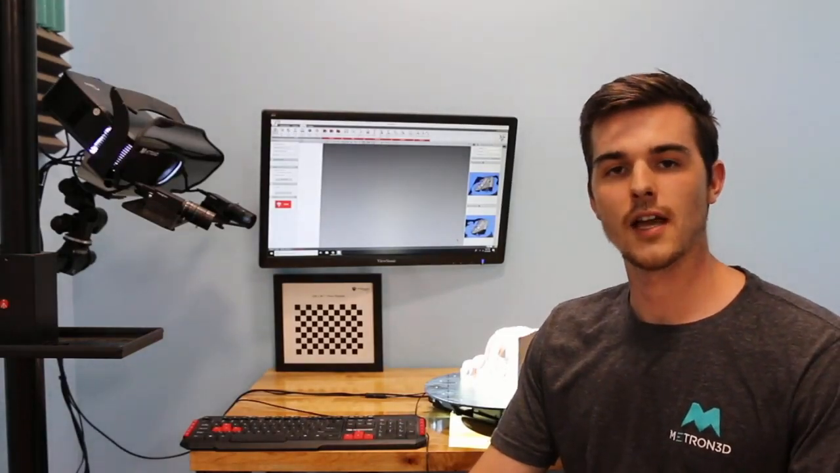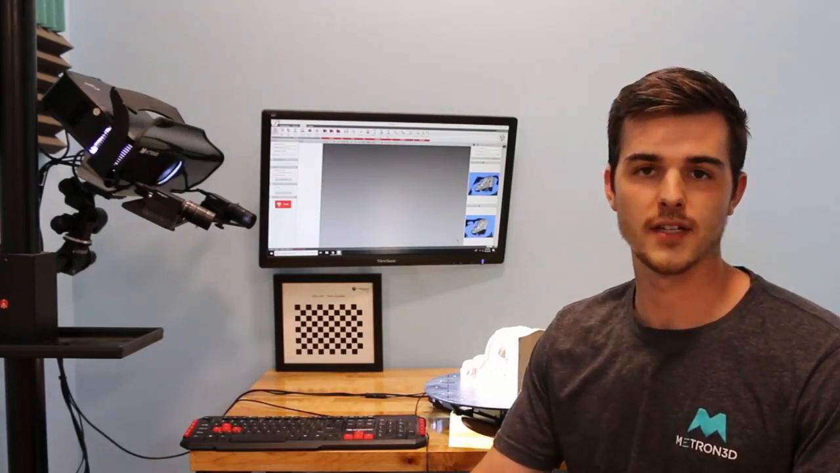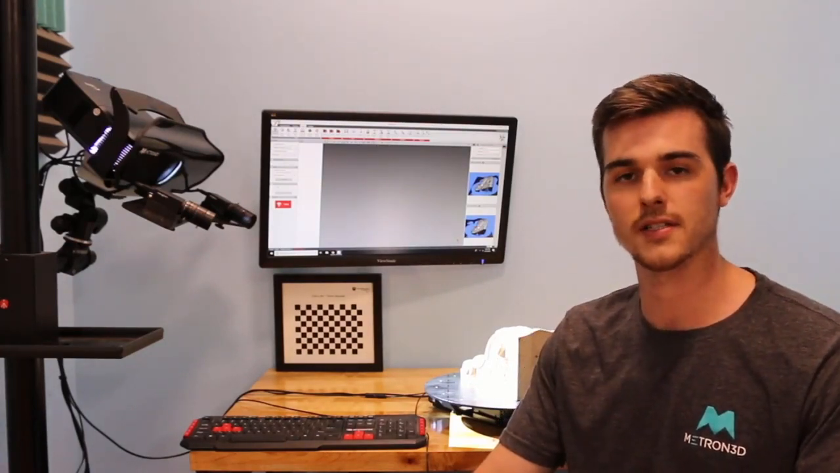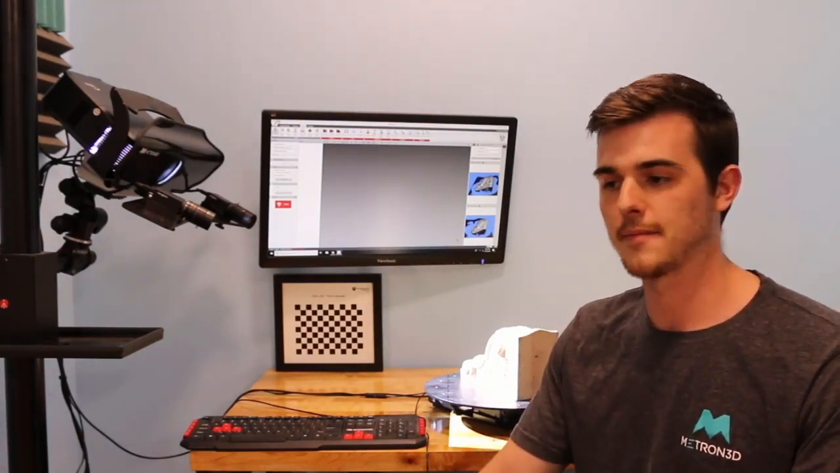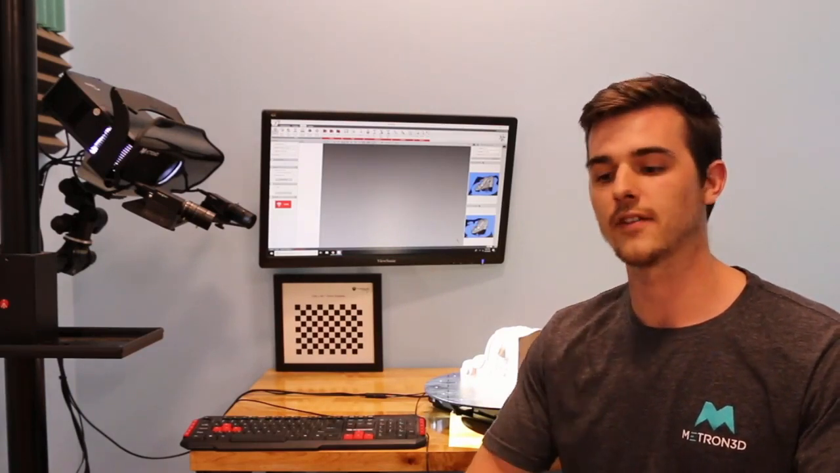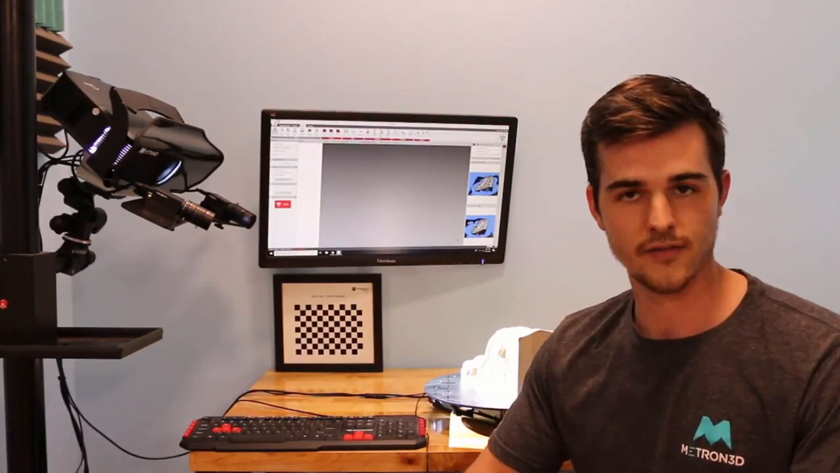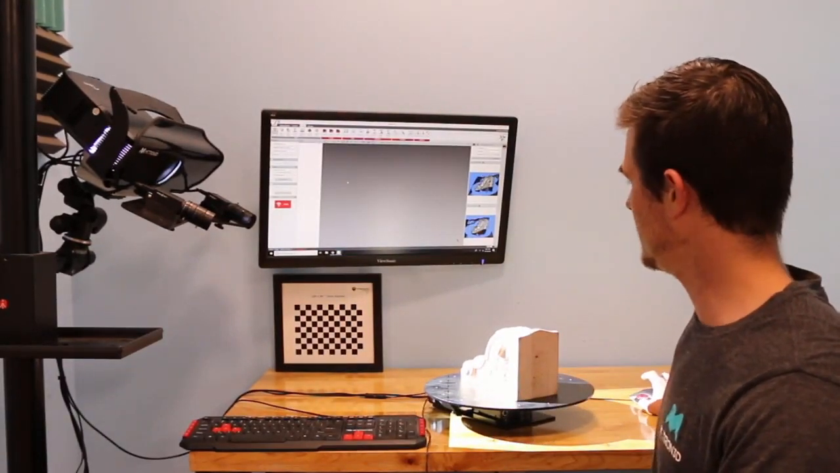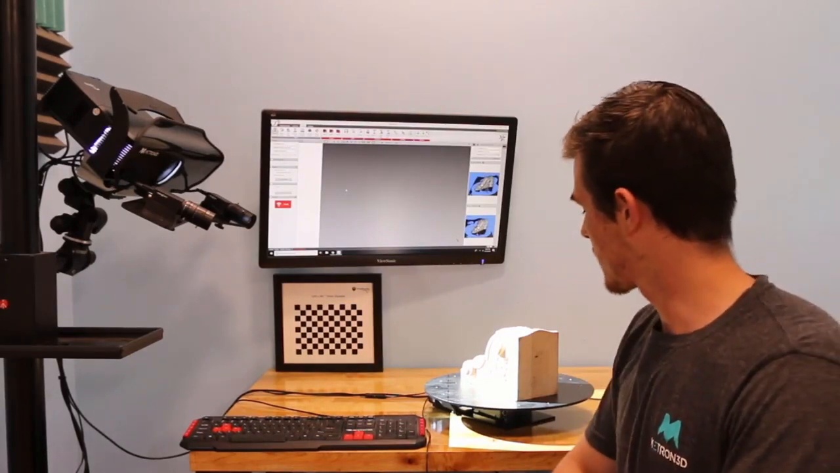So today we're going to look at the 3 ways to align your parts inside of FlexScan3D. Oftentimes we'll have questions in regards to how difficult it is to align parts inside of our software, because typically inside of other 3D softwares this may be a difficult task or a very time-consuming task to take. So we're going to look at 3 different ways to do that.